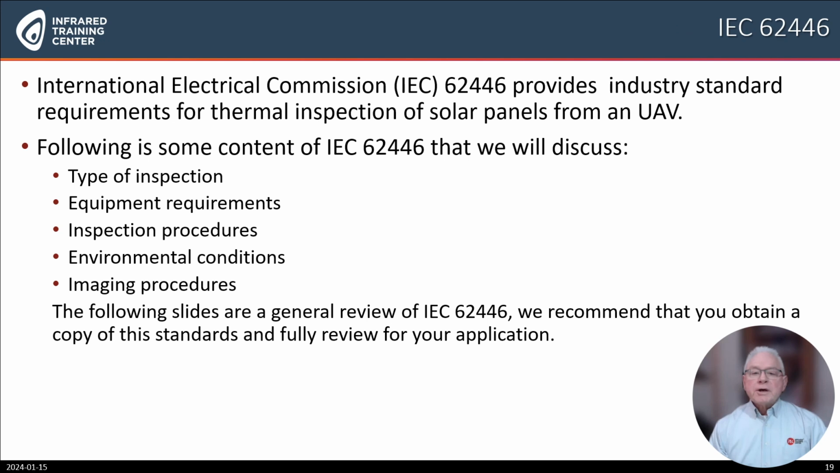The International Electrical Commission, IEC 62446, provides industry standard requirements for thermal imaging inspection of solar panels from a UAV. Following is some of the content of IEC 62446 that we will discuss: the type of inspection, equipment requirements, inspection procedures, environmental conditions, imaging procedures.